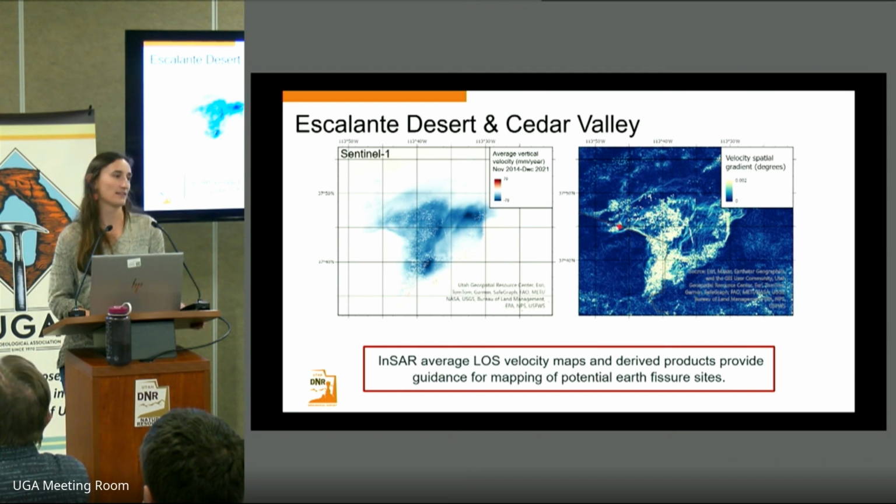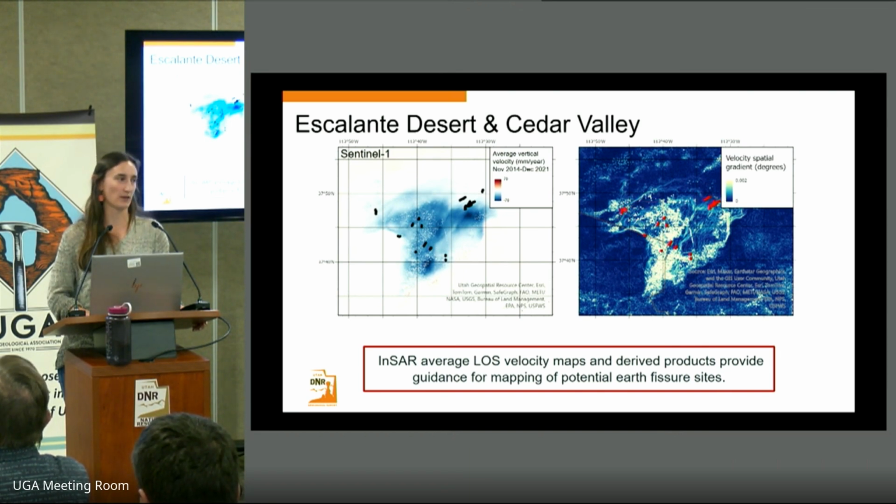And if we overlay this with the fissures that have been identified in the field, we can see that many of these fissures do align with those areas of high displacement. So these products will hopefully assist mappers as they go into the field and try to identify regions of potential earth fissuring.